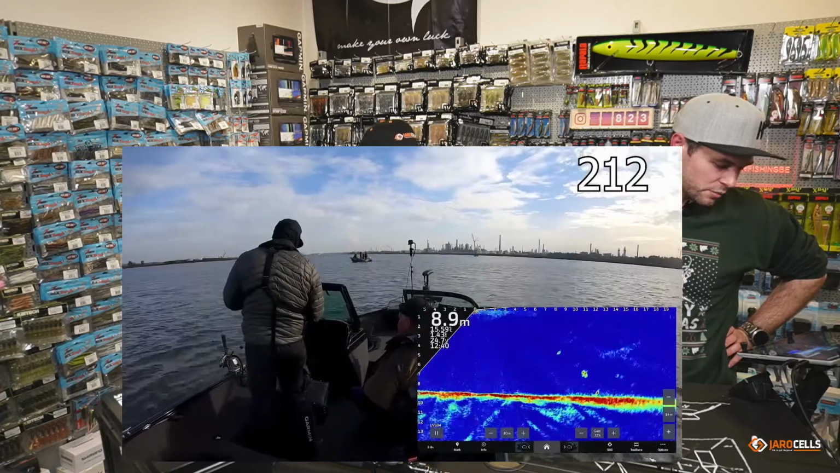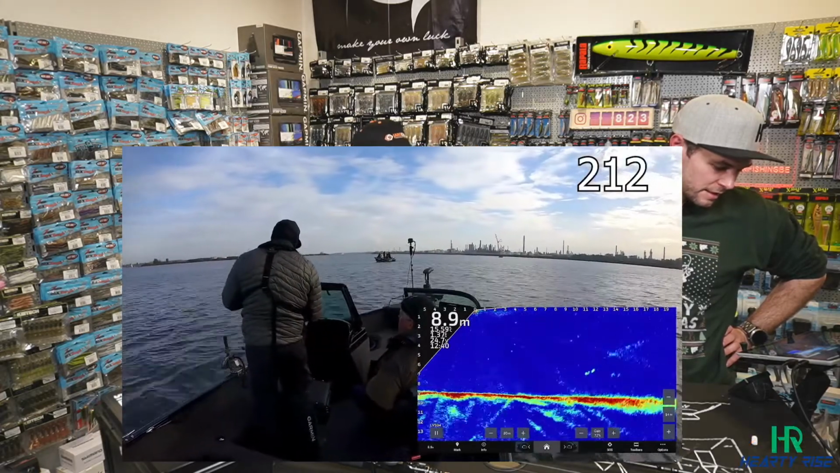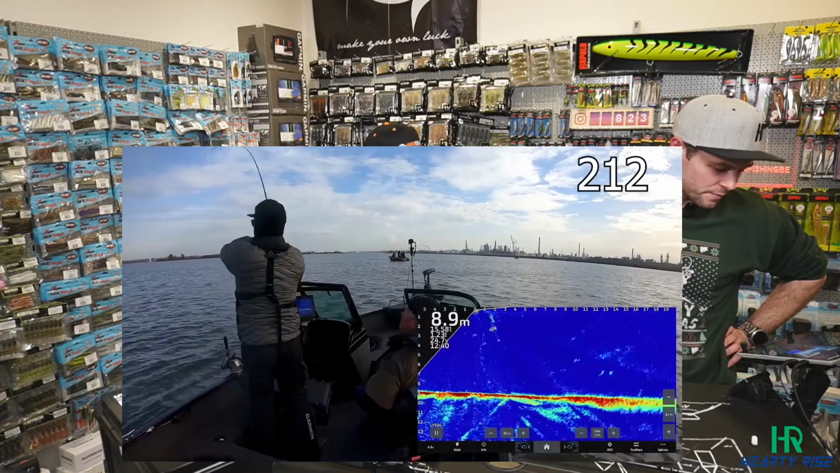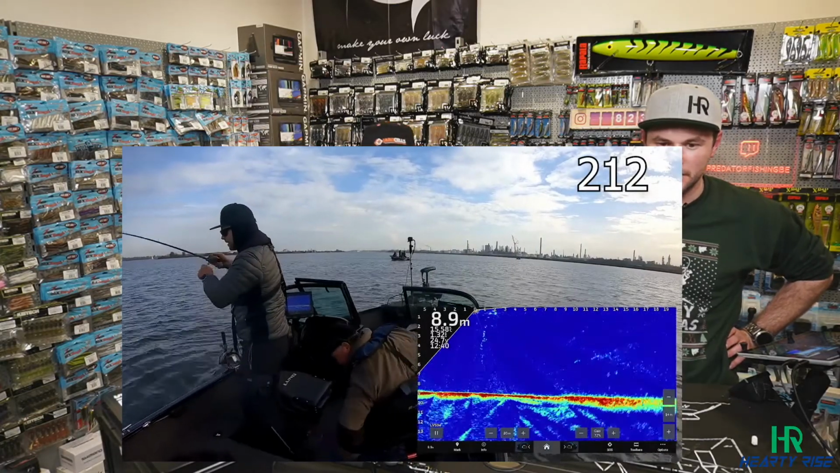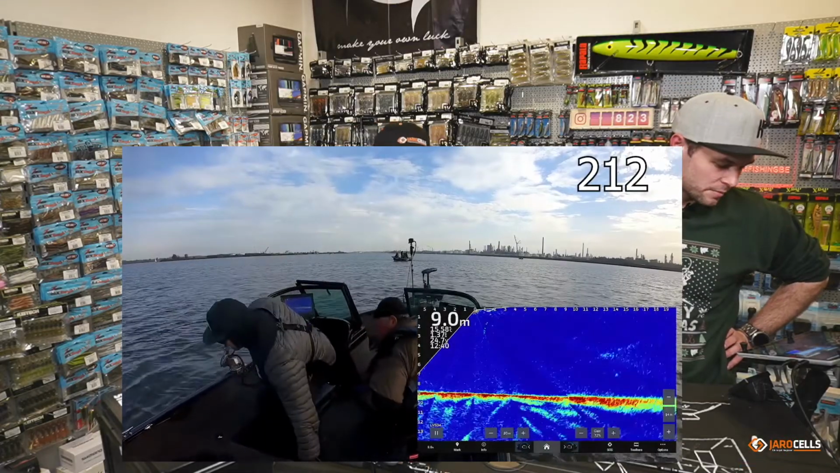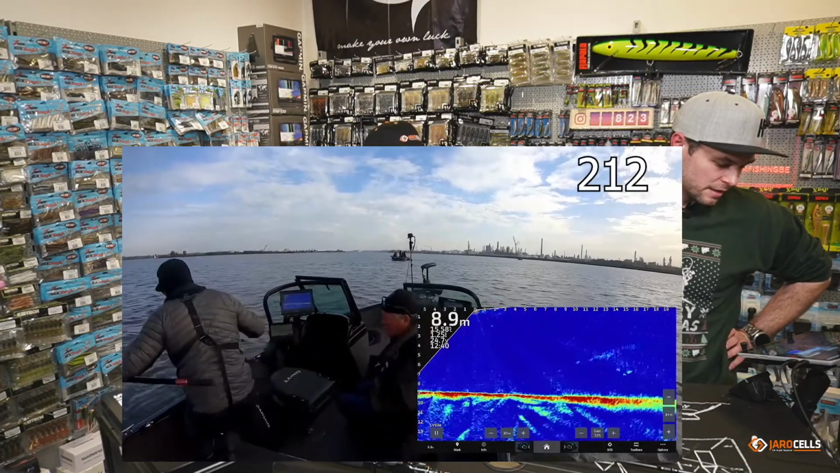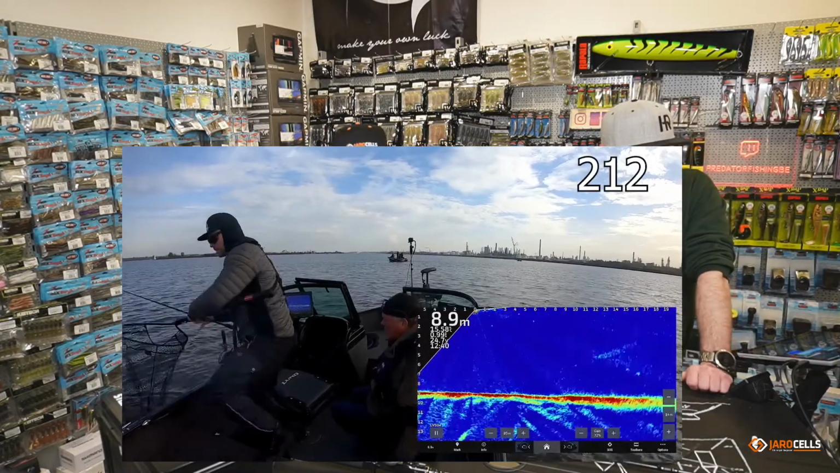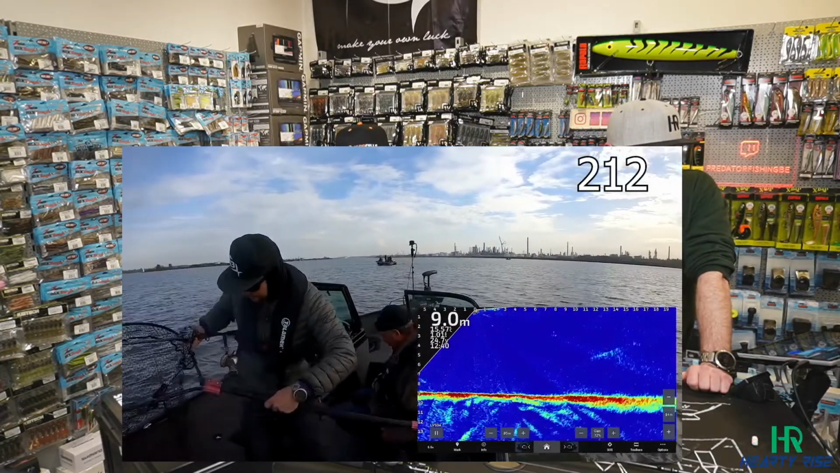Then 212 casts later, there is my second Zander. Only two 60 centimeter plus Zanders, so that's it. It's almost like musky fishing with you. Yeah, 212 casts. So is pelagic fishing the magic technique?